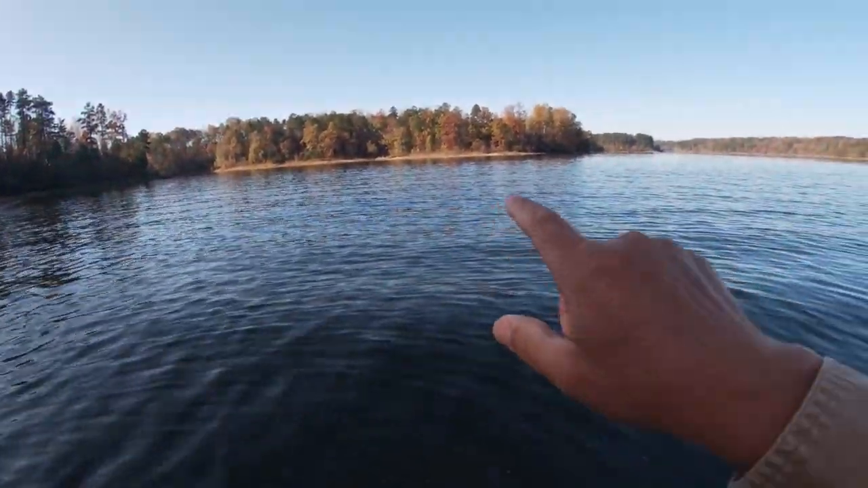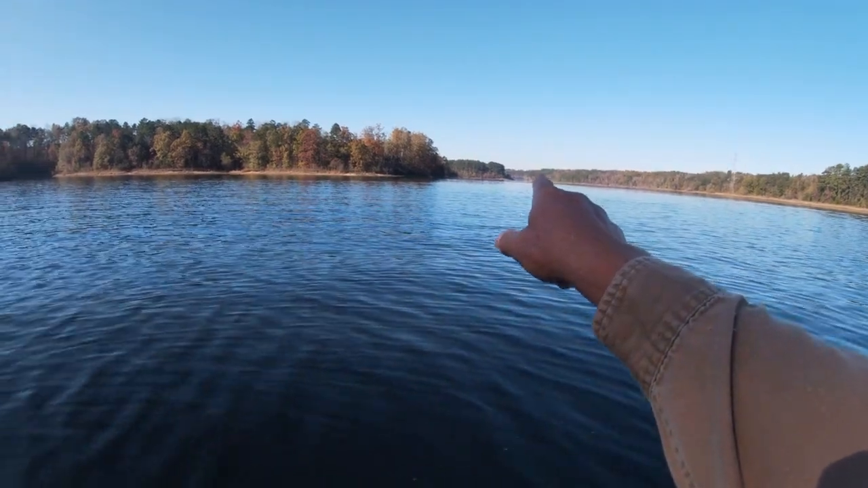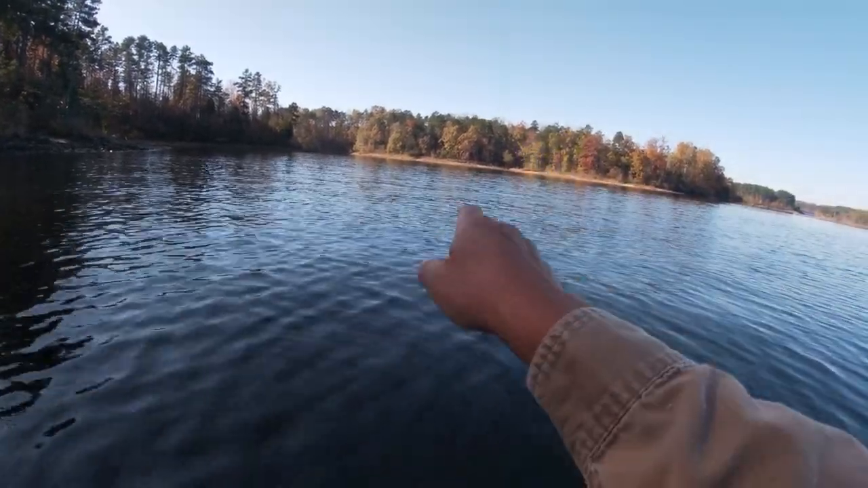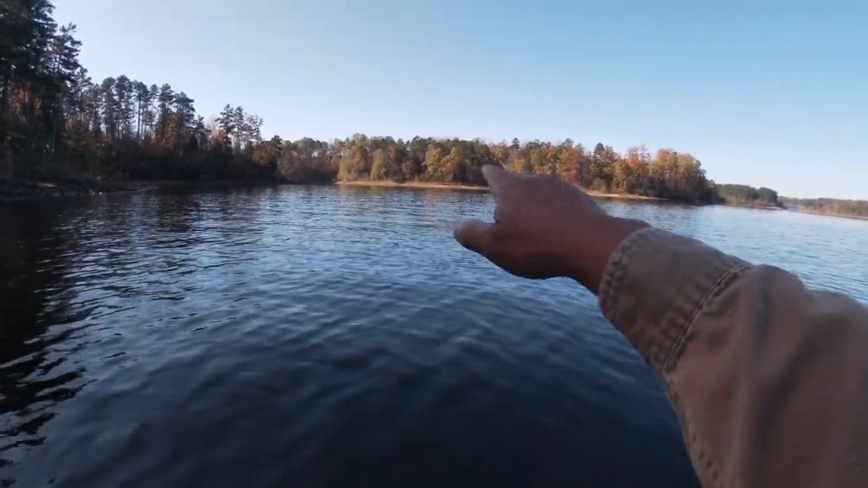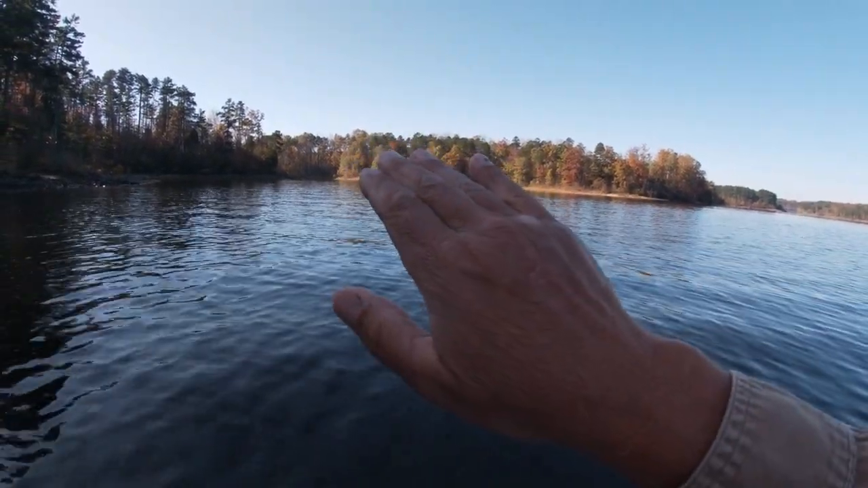I'll try to demonstrate. The creek channel comes along here right off that point and comes across this flat, comes very close to that point, and then comes back towards us this way. It's where the creek channel runs. You see how that's a flat out there. The creek channel makes a curve there, which makes that very good.